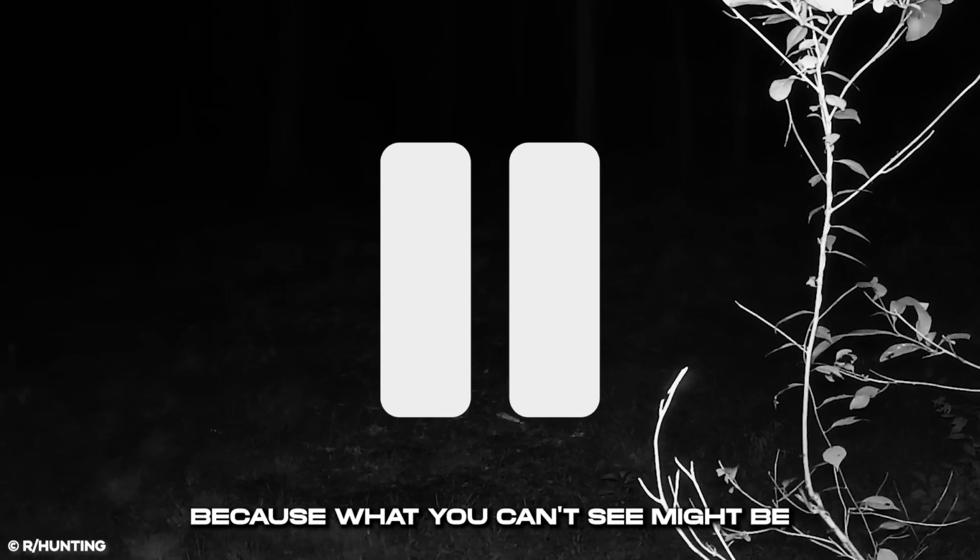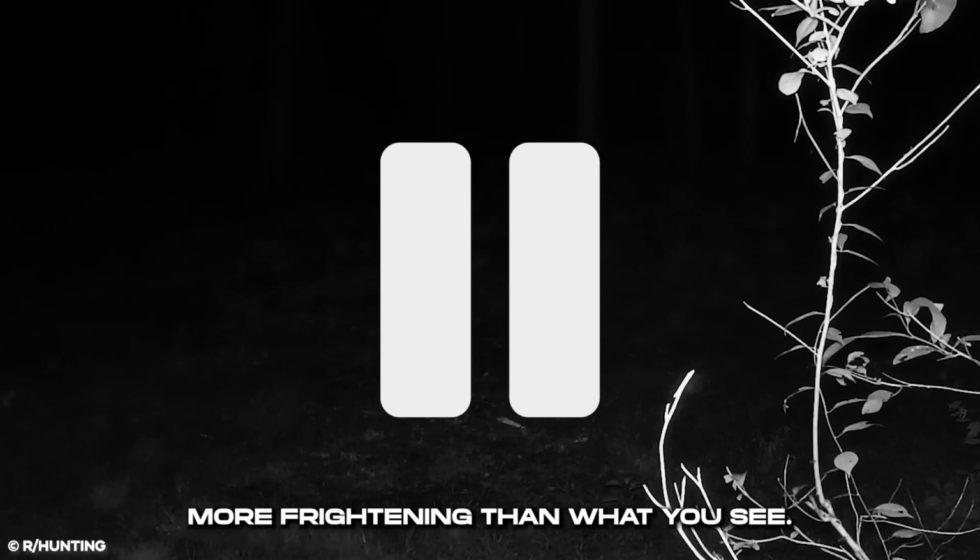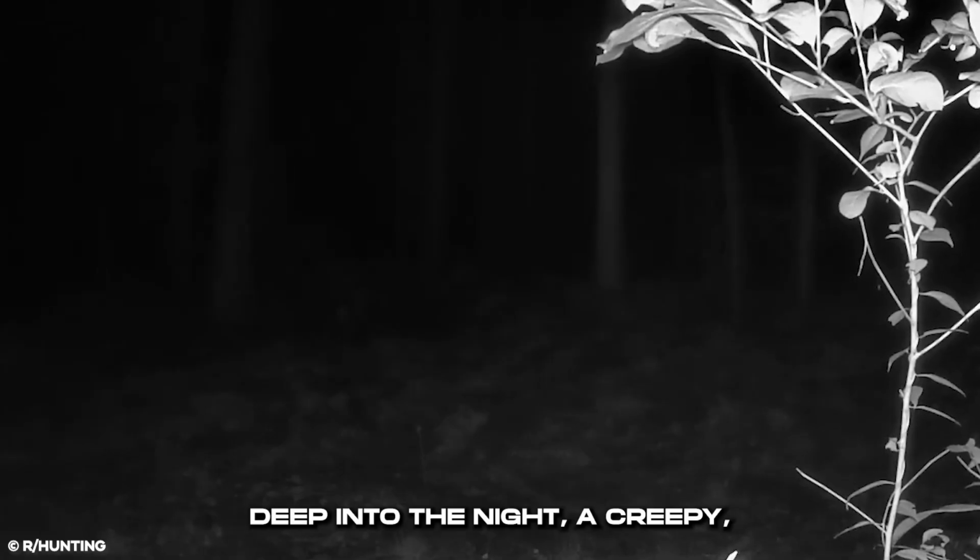No figure shows in the clip, but that's what makes it frightening. The chilling sounds will shock you because what you can't see might be more frightening than what you see. Deep into the night, a creepy, wet chewing sound is being recorded by the trail cam. Something is nearby and eating. Whatever it's eating is left to the imagination.